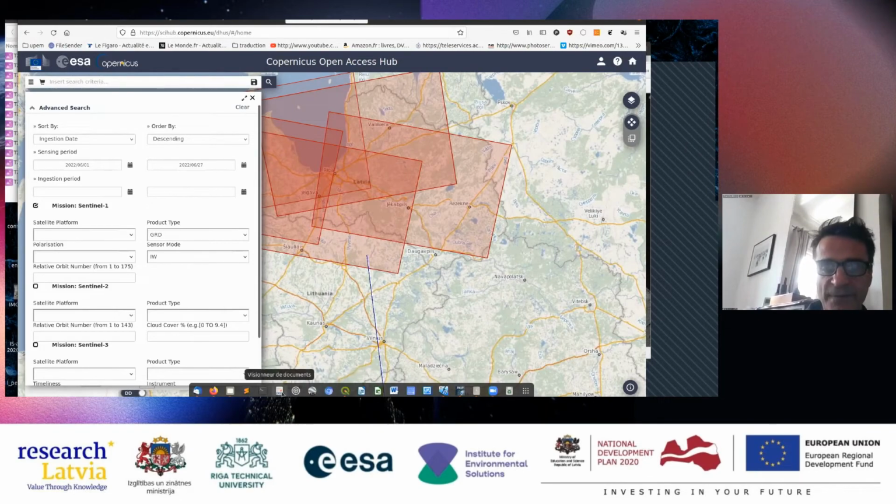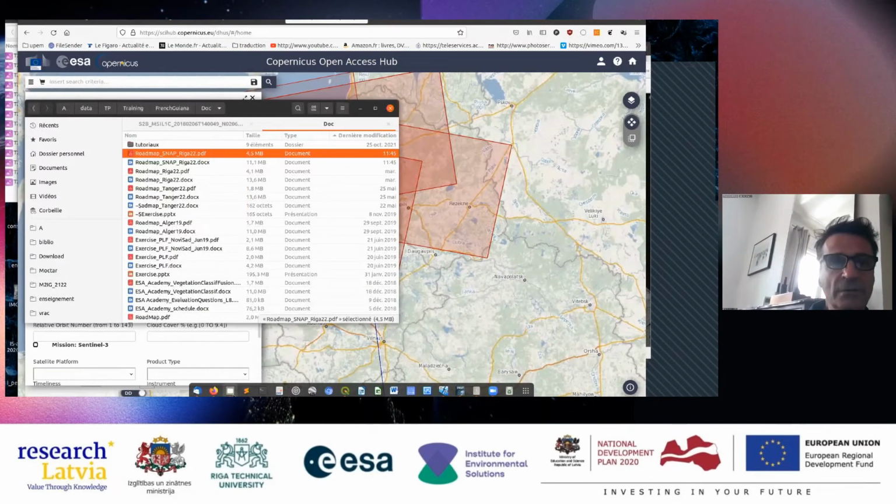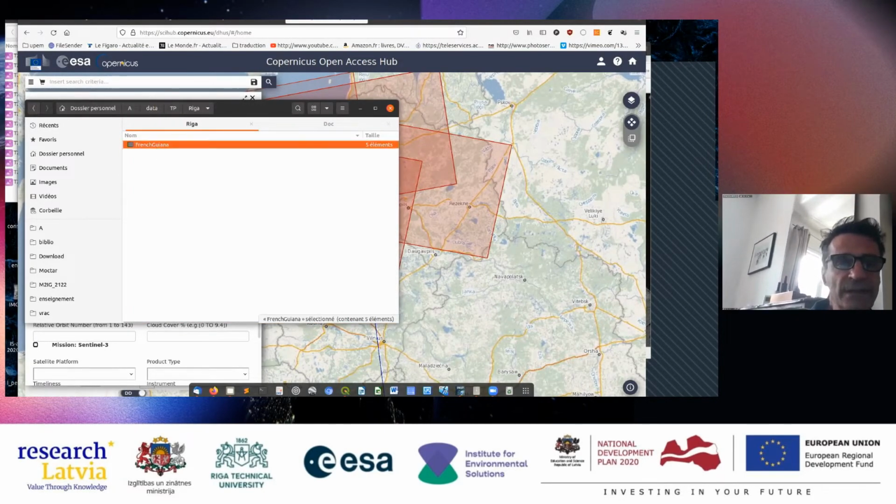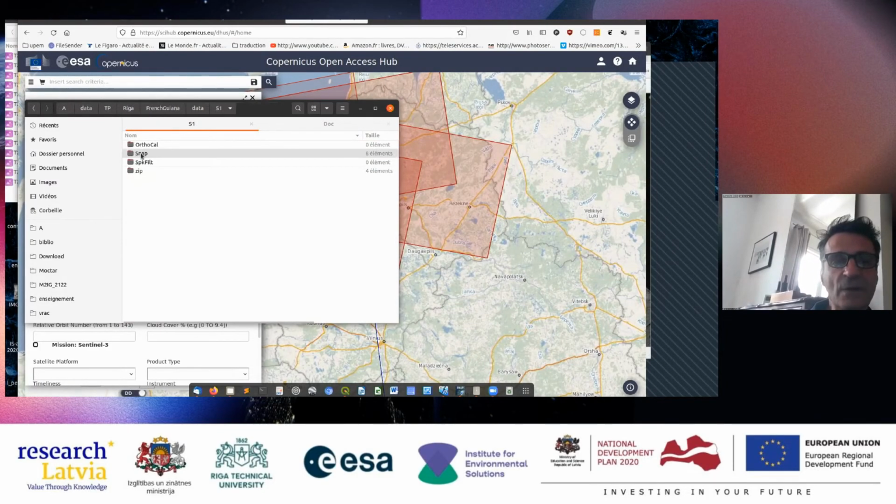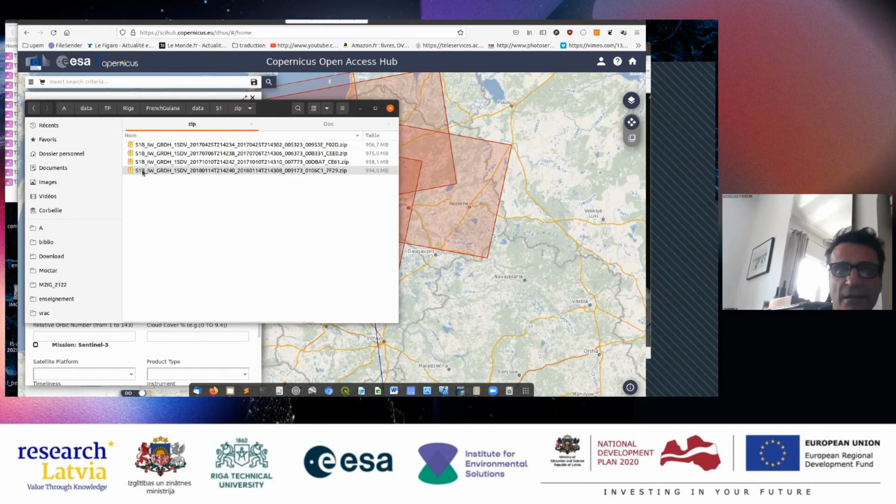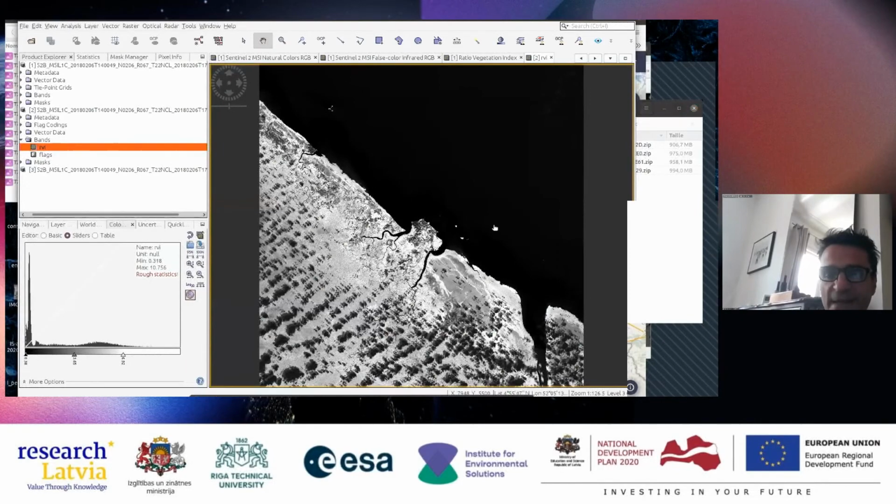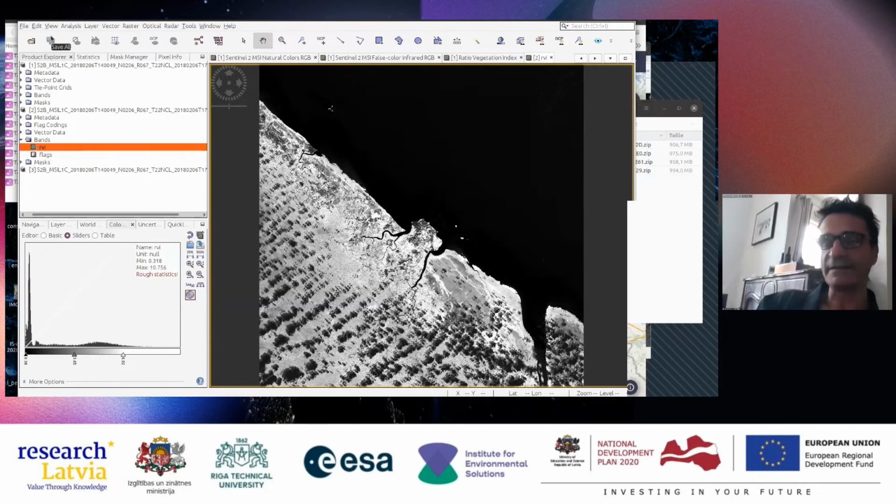And now, when I download it, you can go into the data Sentinel-1 zip folder, and in this folder you have four Sentinel-1 data. When you open SNAP, which is here, first we open one data only in SNAP.